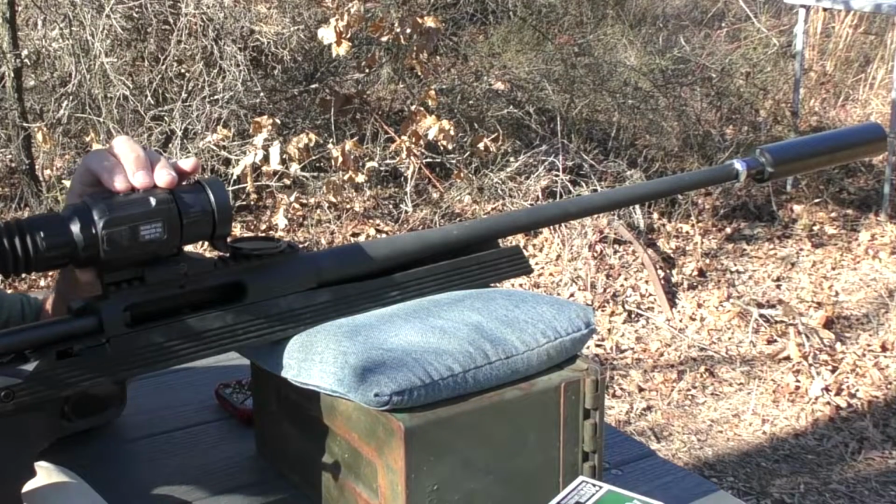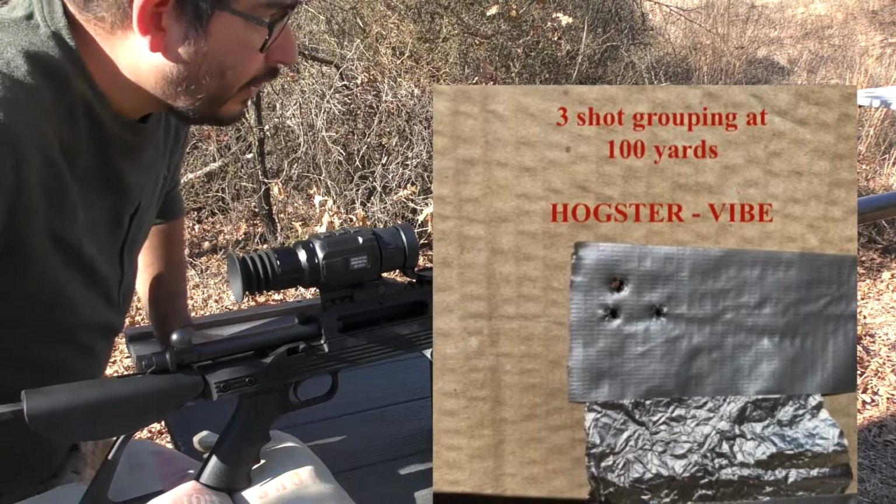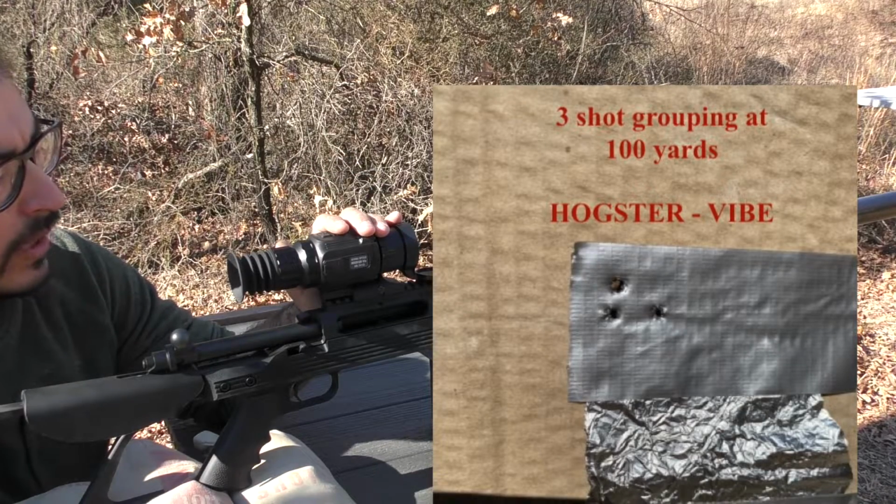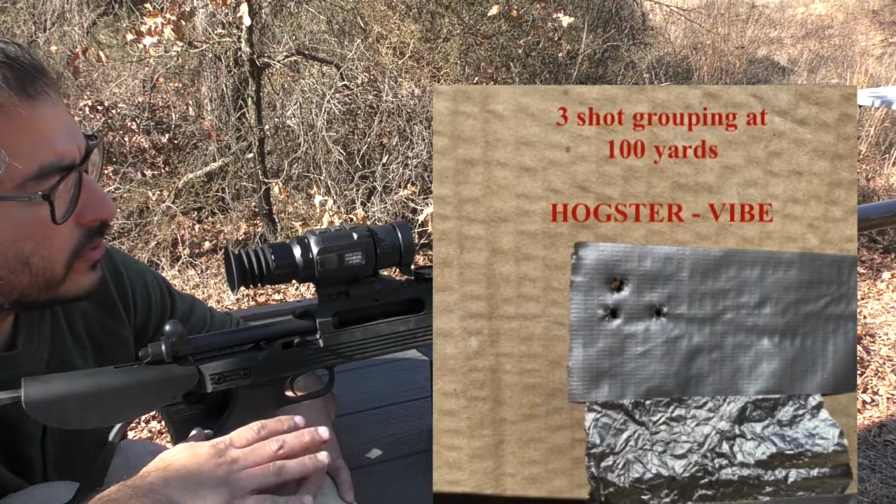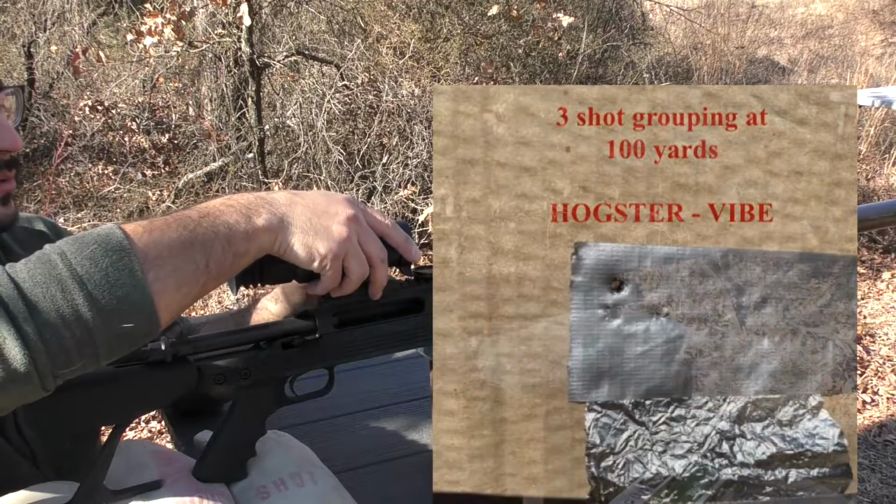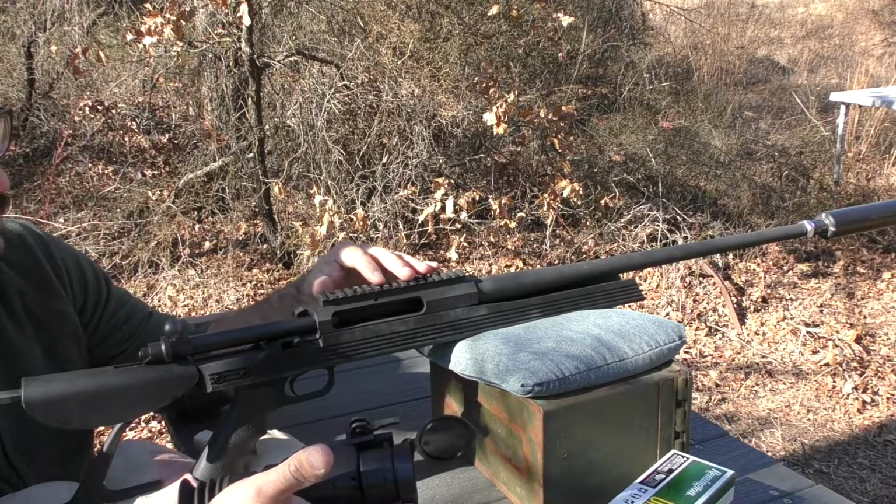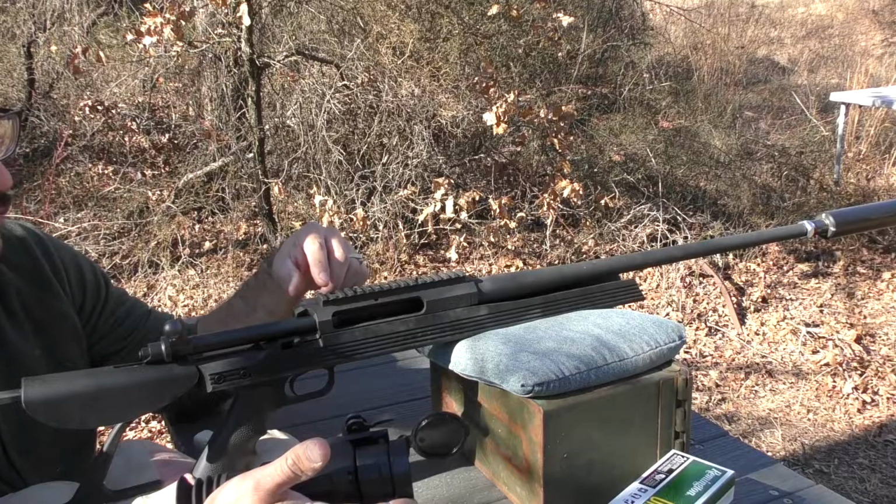Scope to standby. All right, so by now I've rolled in the photo from down at 100 yards with the new Hogster VIBE thermal optic. The accuracy, I was impressed with the results. At 100 yards, it was less than an inch. So at this point, the question is, you take that mount off. Always be sure you put it back into the same slot. A couple back or a couple forward is going to make a huge difference downrange.